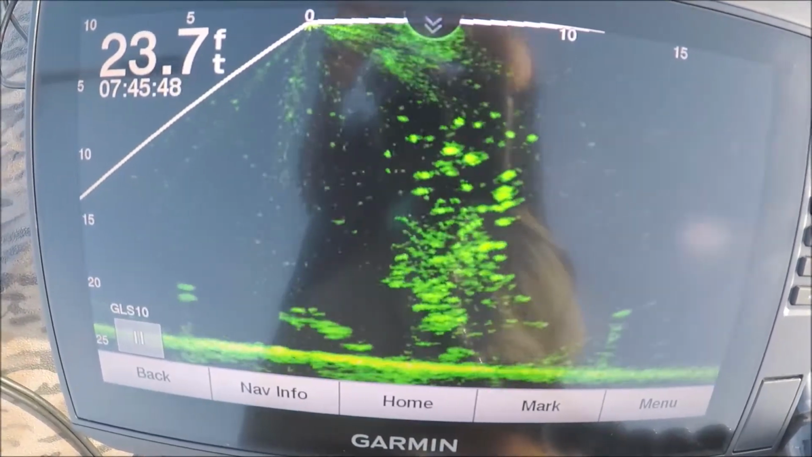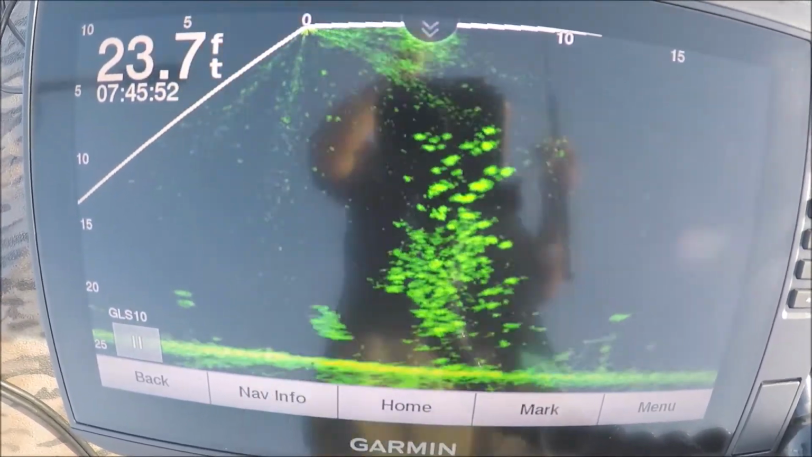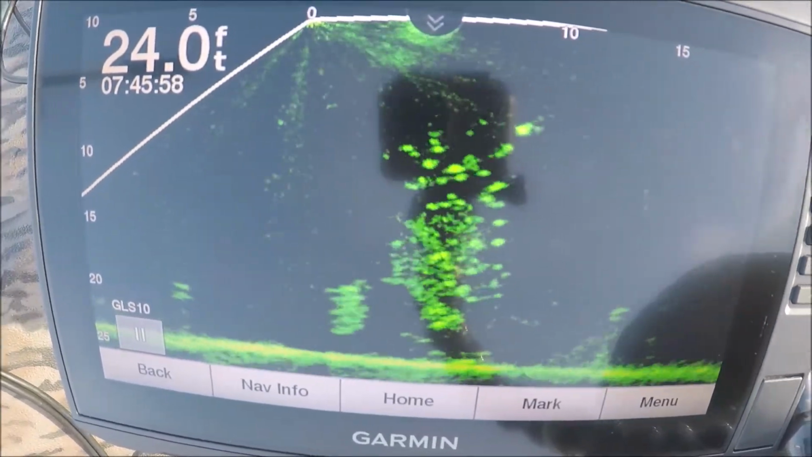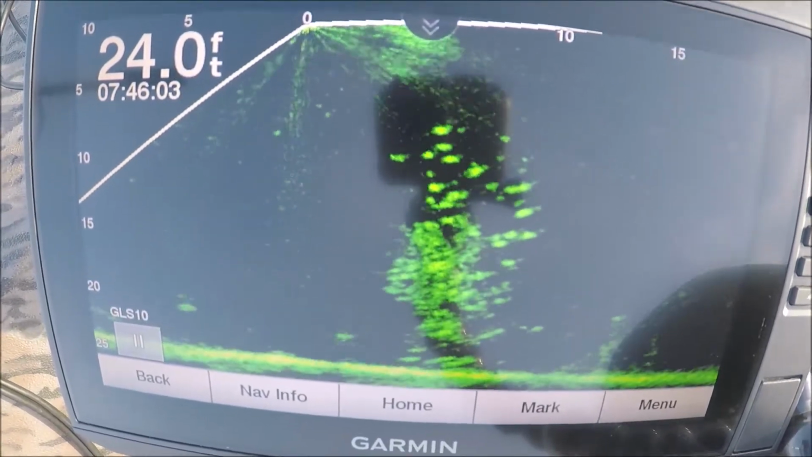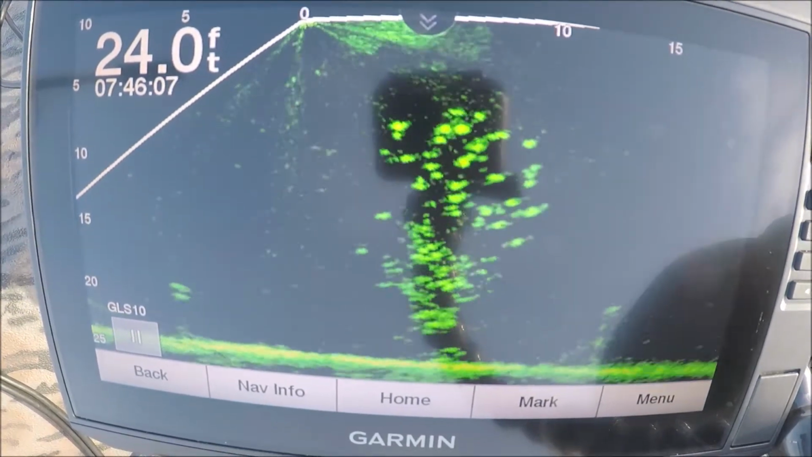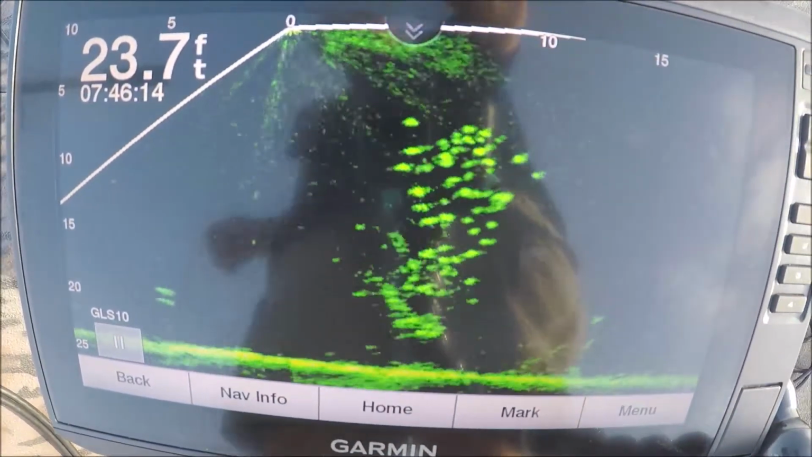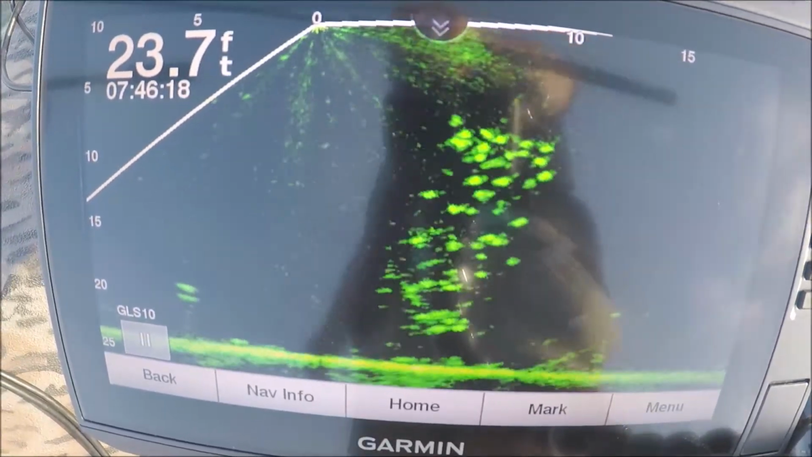Pick it up. Fish are a little, yep, they're right there. So there goes my bait. Stop it right in the middle of them right there. See what happens.